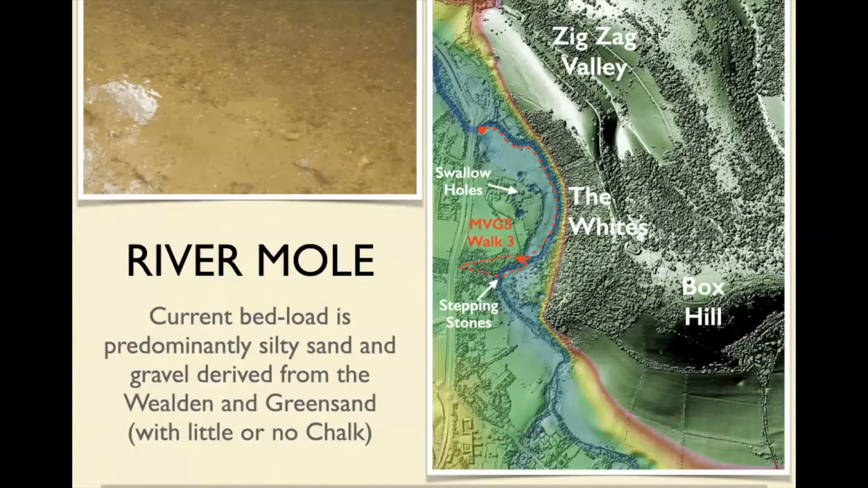It's basically eroded greensand and probably pieces of Weald, but mostly greensand, I should think. No chalk. Whenever I've looked, no chalk. And that's at least partly because it dissolves, it goes away. So even if you get slumps into there or it erodes into a chalk bank, the chalk will not last very long in the water.